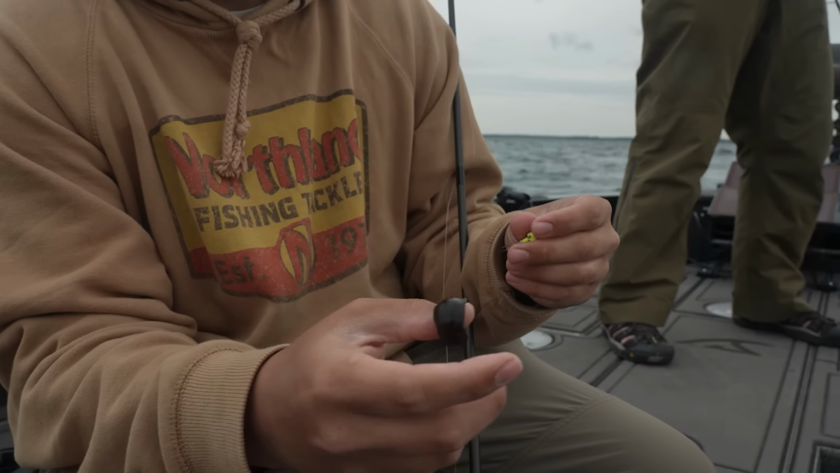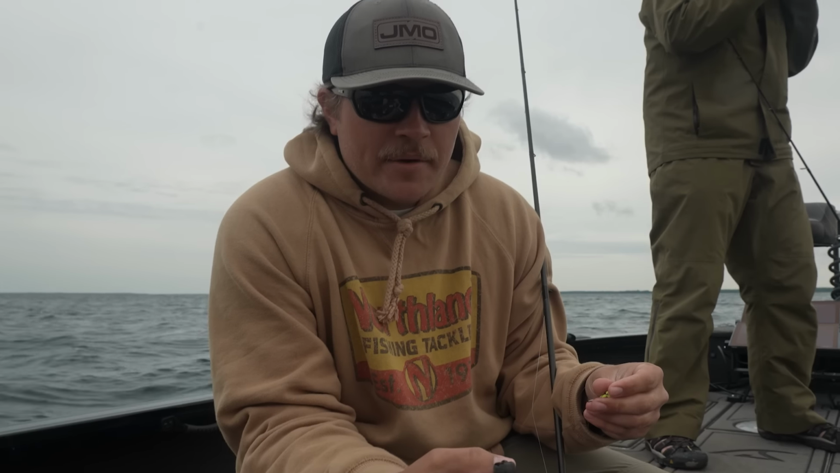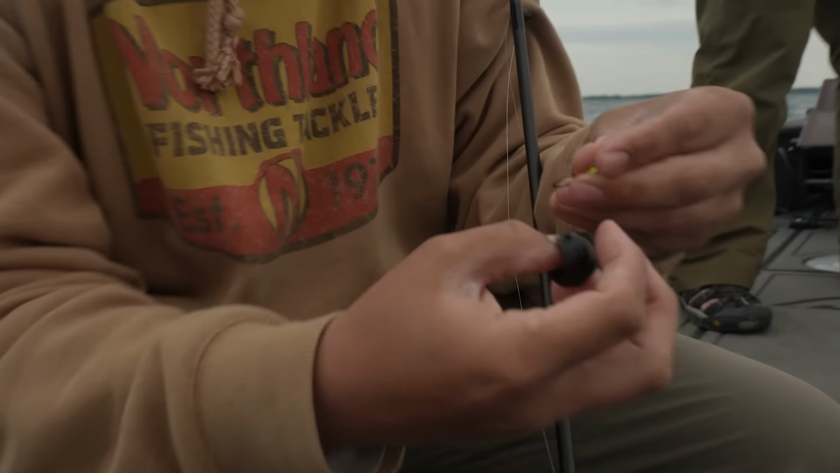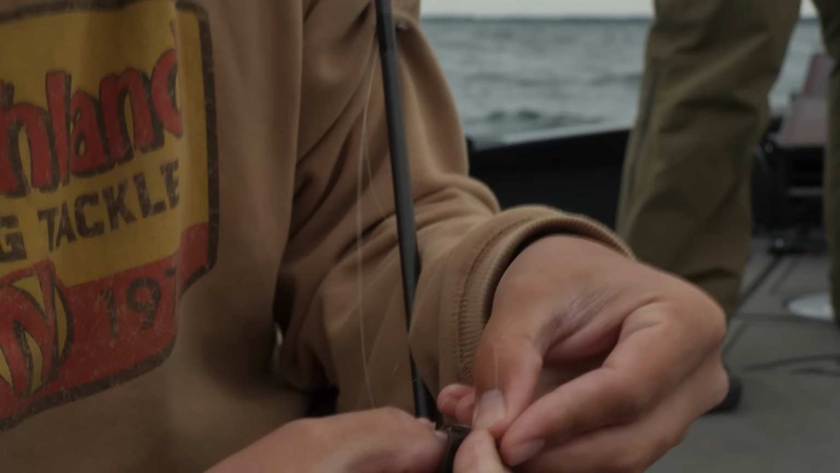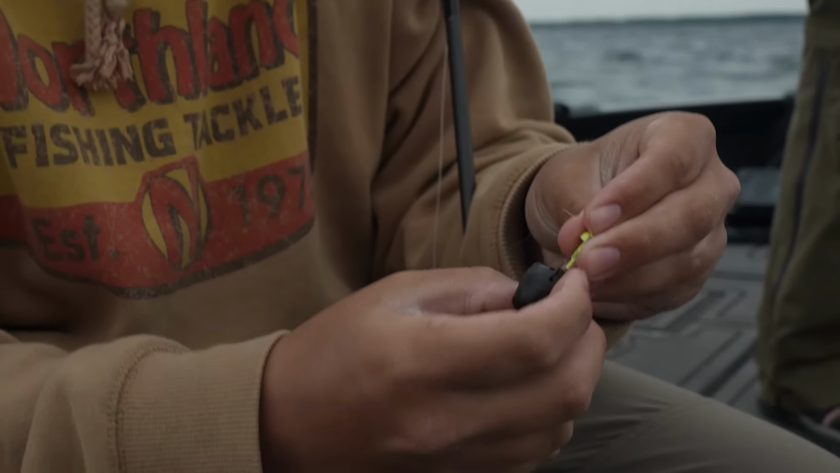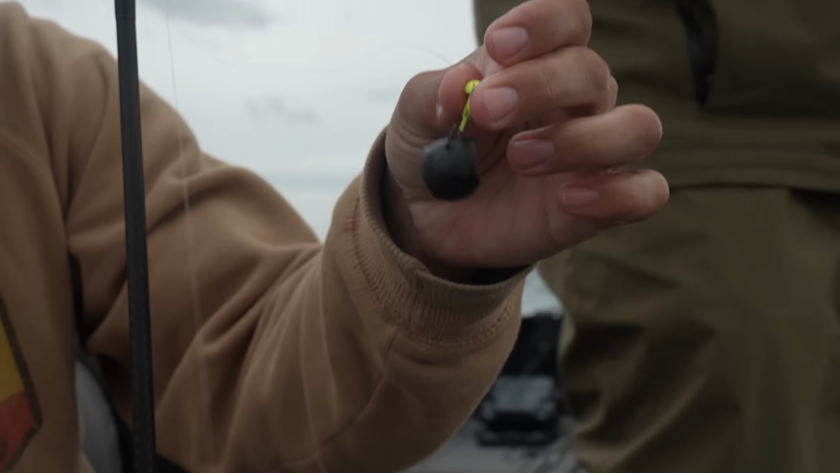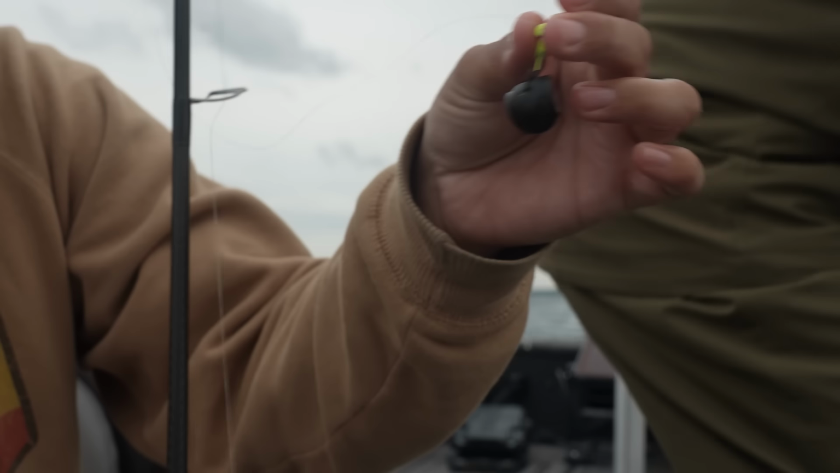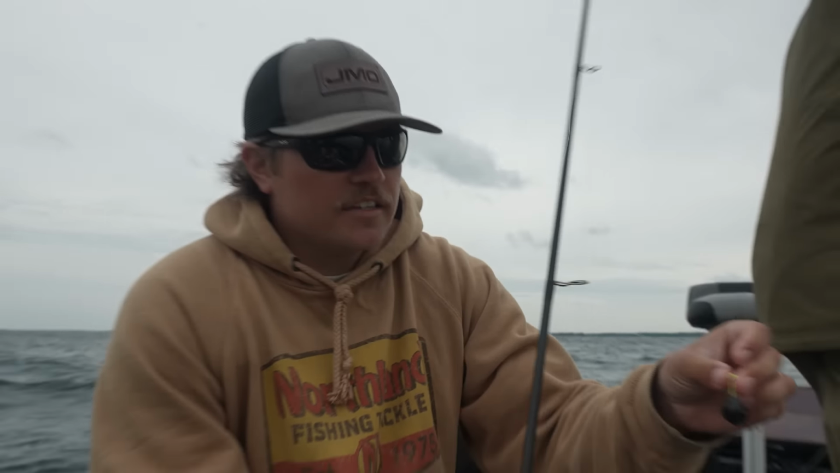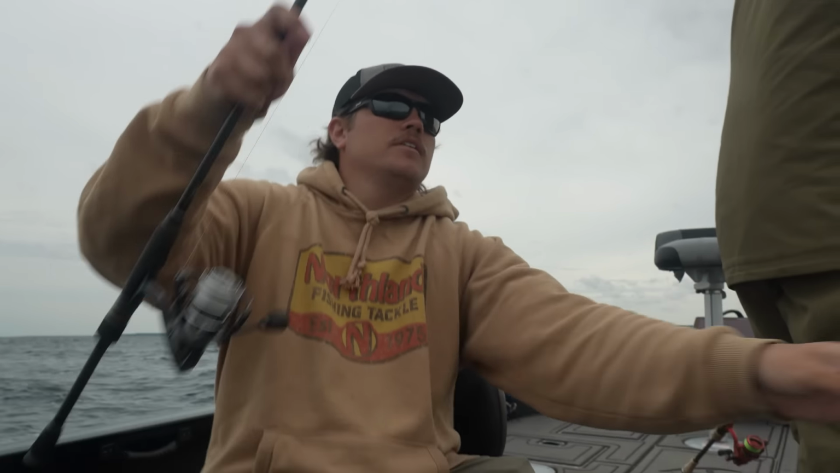Rigging up a jumbo leech here. One tip I like to do is get the sucker right on my nail like that, so then I can thread the hook right through the sucker and out the body just like that. And then once it gets in the water, it'll spread out and be about 3-4 inches long. I like the bigger leeches the better, but you can catch them on the smaller ones too.